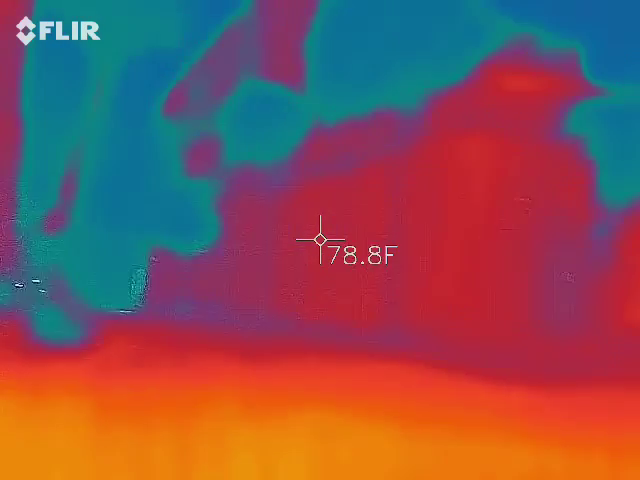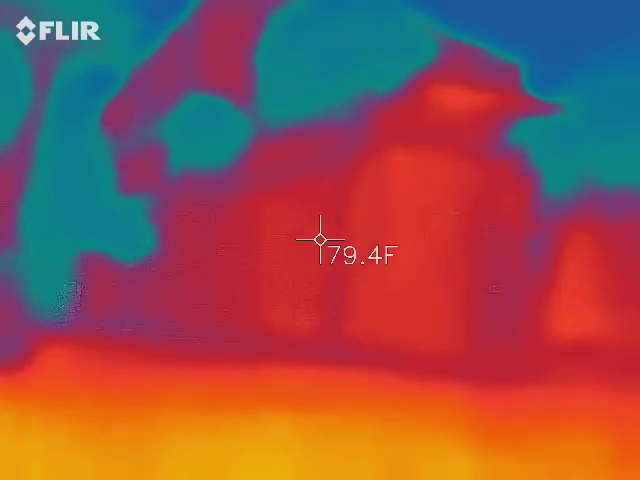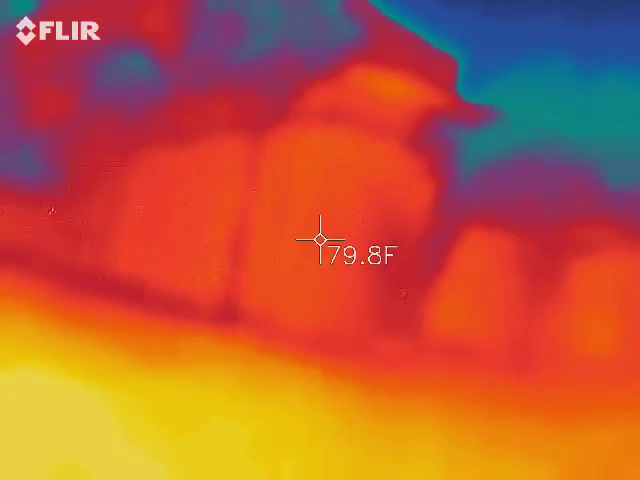Is there something on the second floor up there, or the very top? That's their condo. Okay. It looks like the window's lit up there. And somebody will shut it off. That's probably like their bathroom or something.